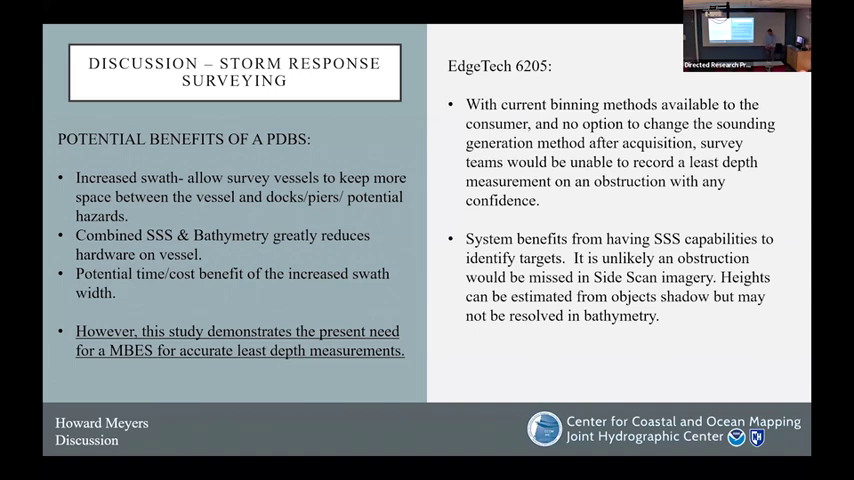I think that with the current binning method available to the consumer, and not being able to change the binning method after that data has been recorded, survey teams are going to really need to rely on that multi-beam for now. They're not going to be able to record at least that measurement on an obstruction with any confidence.